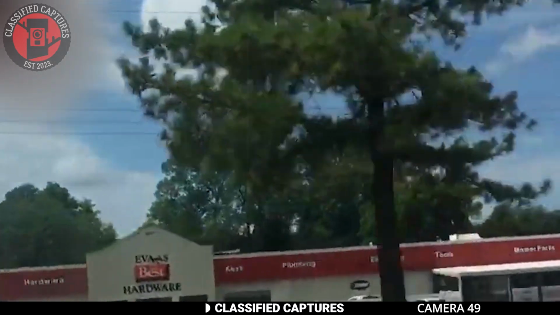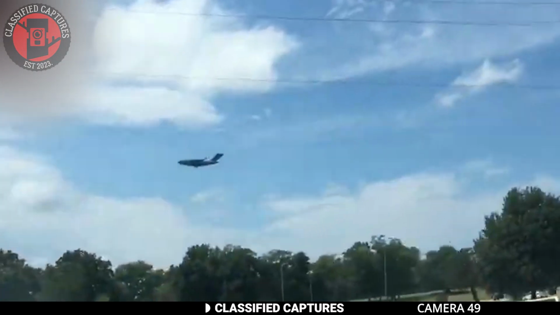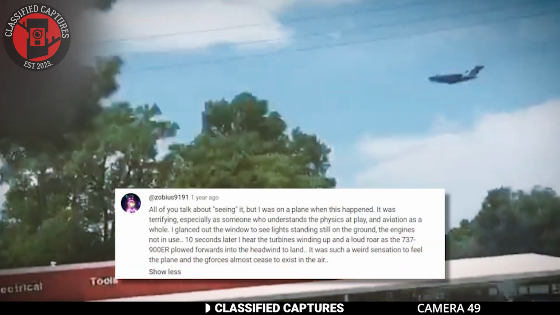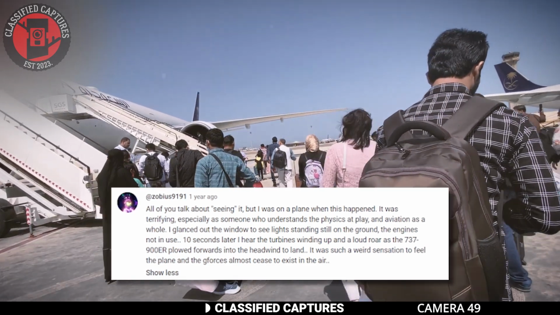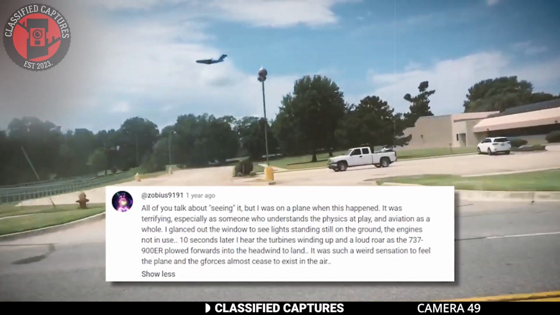In this clip, we see the exact same thing, a plane stuck mid-air above some woodlands. One of the commentators on the video shared a terrifying experience of being a passenger on a plane that went through something similar. All of you talk about seeing it, but I was on a plane when this happened. It was terrifying, especially for someone who understands the physics at play in aviation as a whole.